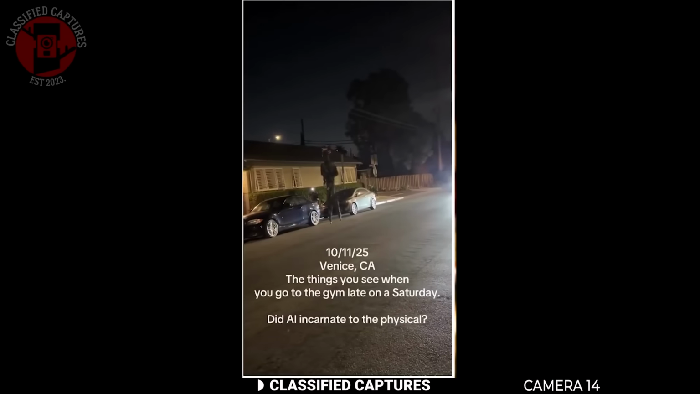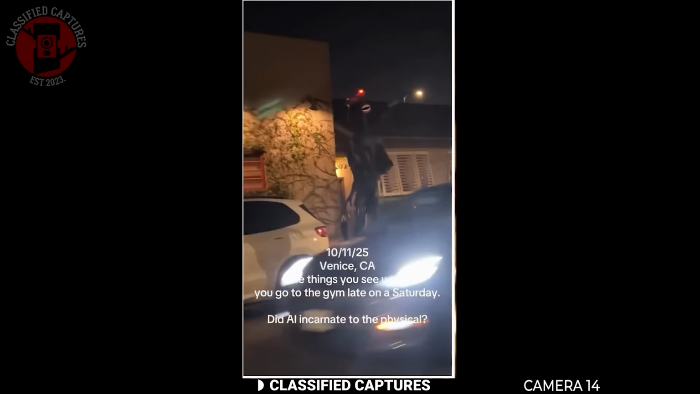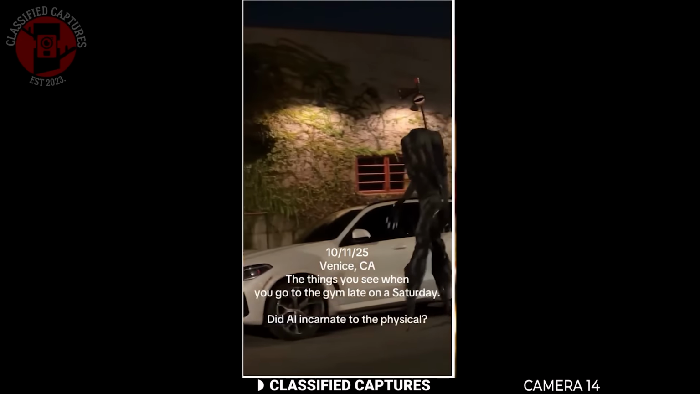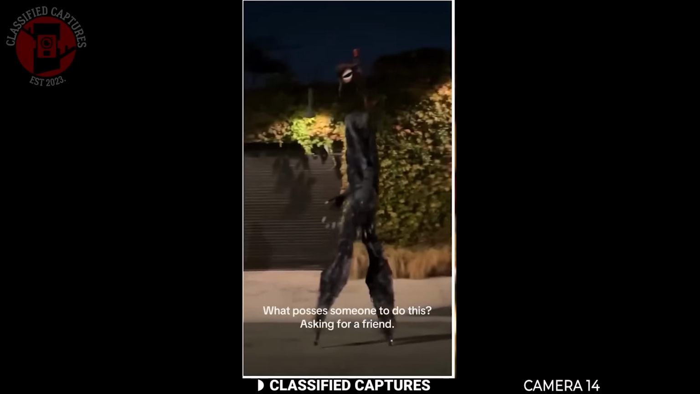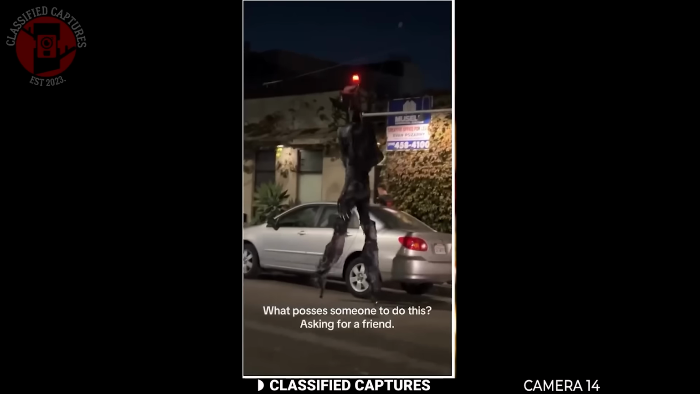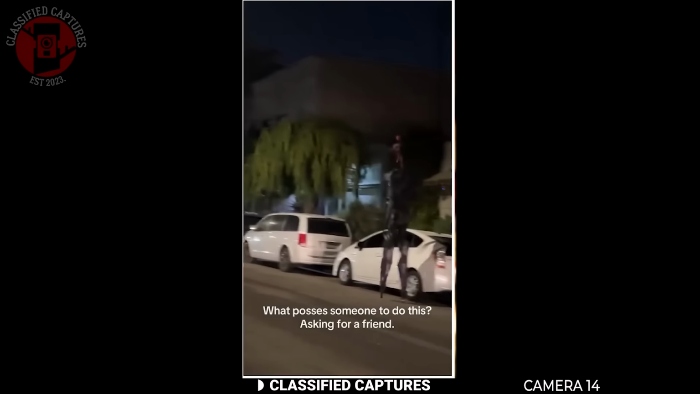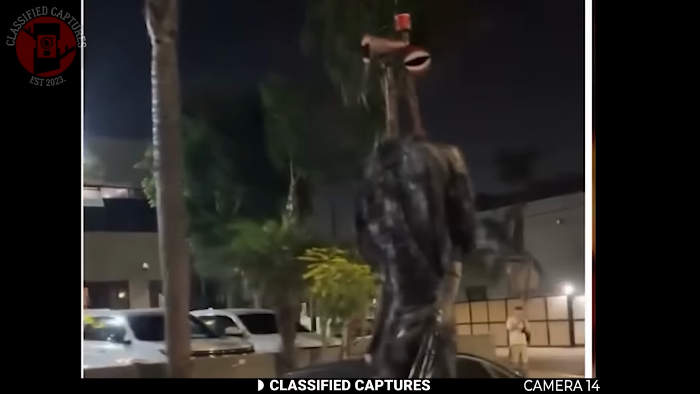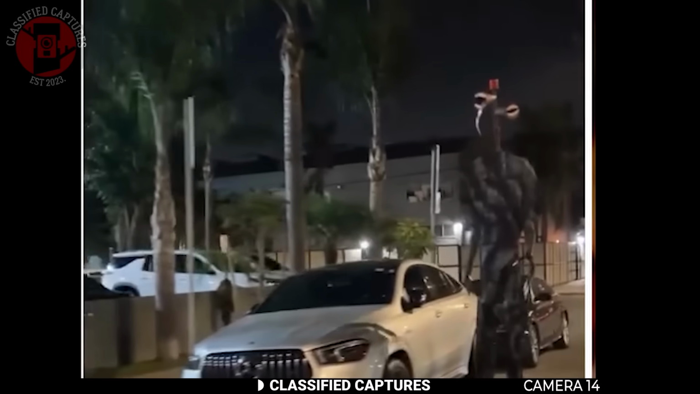The world is getting wild, especially with the kind of costumes people are wearing this Halloween. There's a video going around of someone casually walking through town at night in what looks like a hyper-realistic alien costume. Long limbs, glowing eyes, strange movement, and no one seems fazed by it. People are just walking by like it's completely normal. The costume itself looks incredible, and the way it moves is impressive and unsettling.